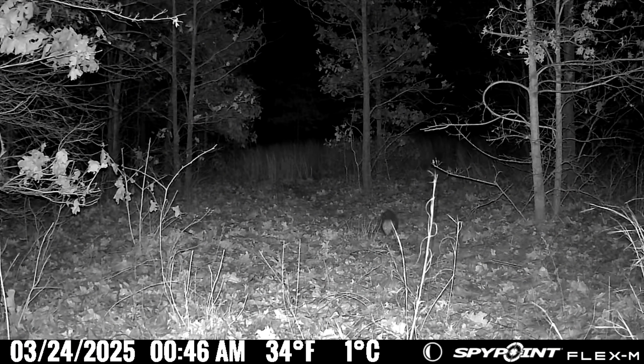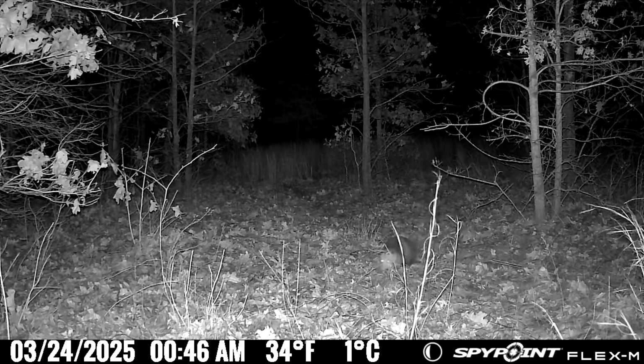So this camera's been up, I put this up last fall maybe, moved it into this area, and that possum's kind of walking the trail. There he is. You see the deer eyes. This is the trail I was kind of watching. I thought this was a deer trail right through here. The exact place that he's walking right there was a deer trail, or she. Looks like a she.